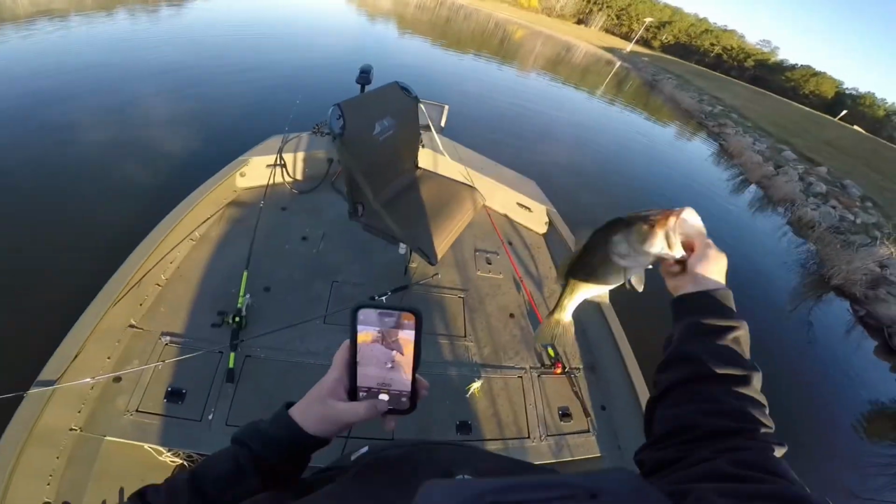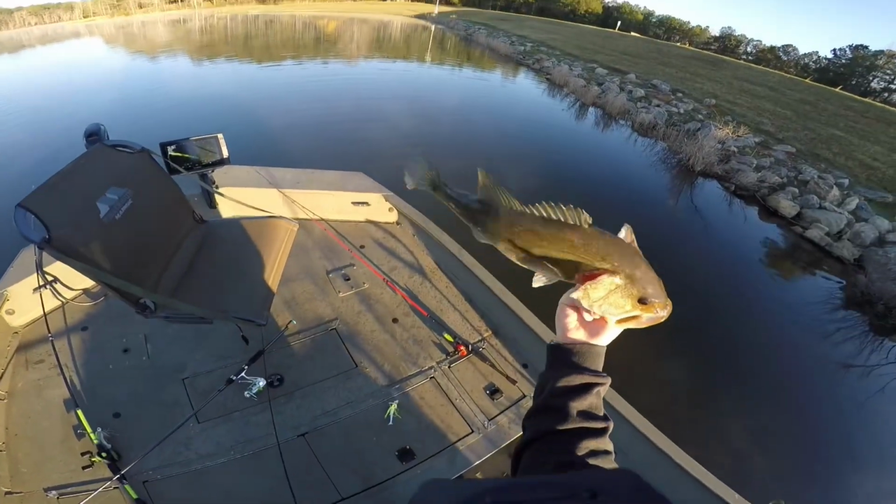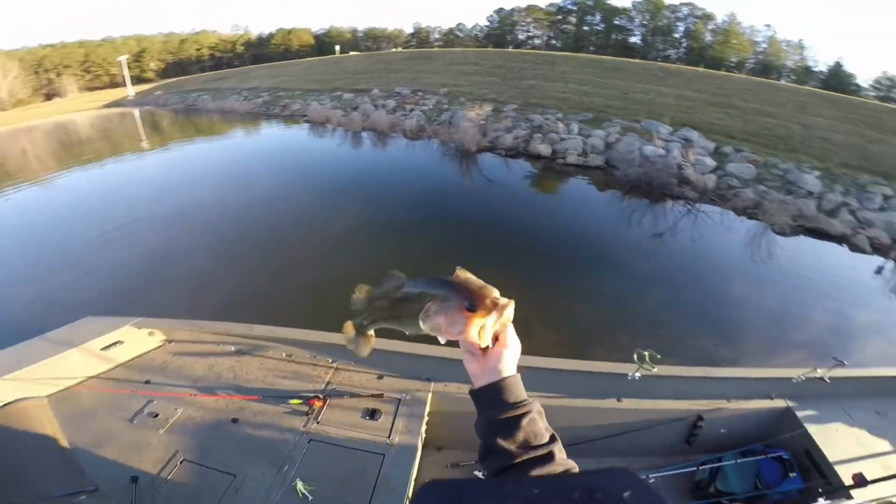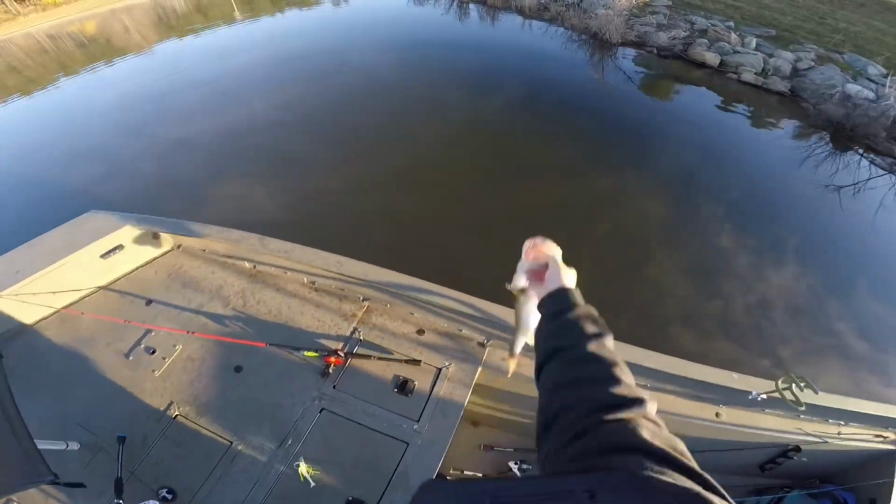I gotta get a picture of that. Oh man, I am ecstatic right now. What a fish, guys. On the chatterbait, just beating this rock. That's 3 that came off of this one little stretch of bank, just stacked up in there. All right, let's get him back.